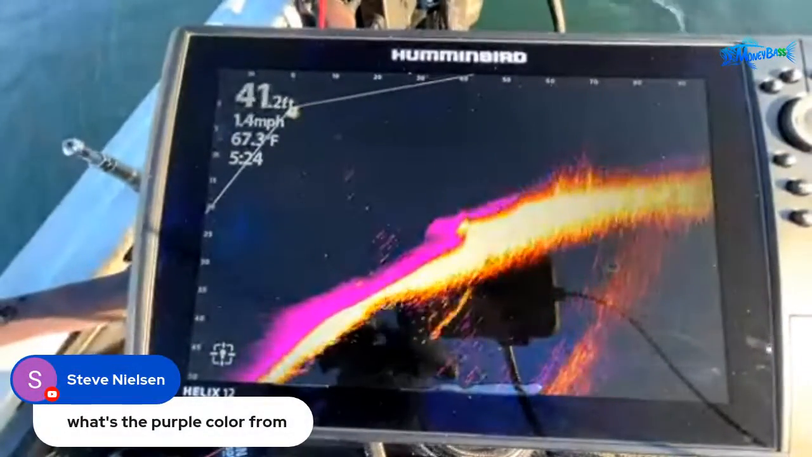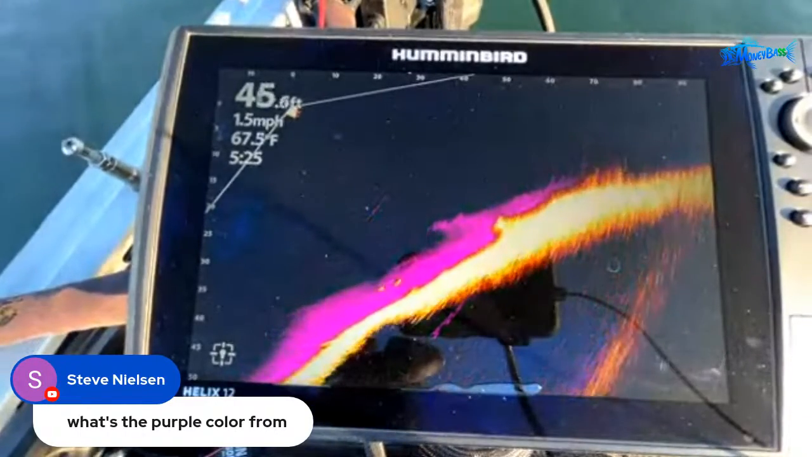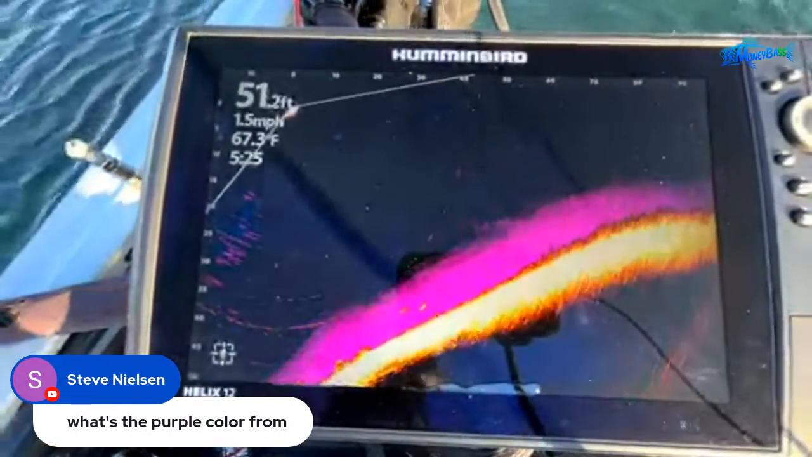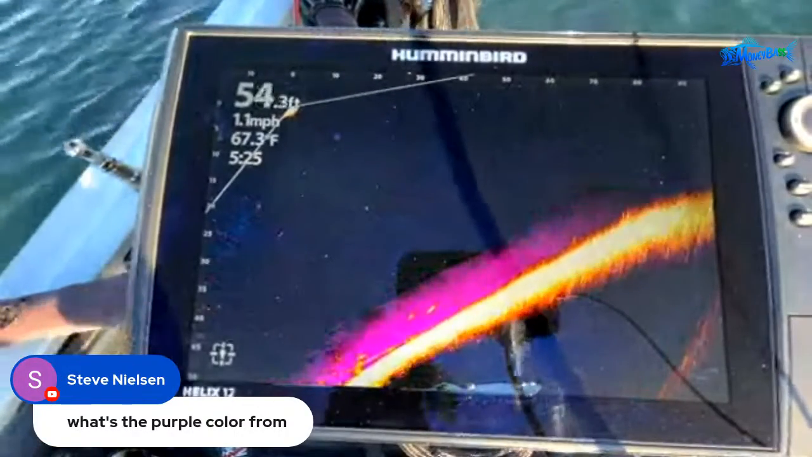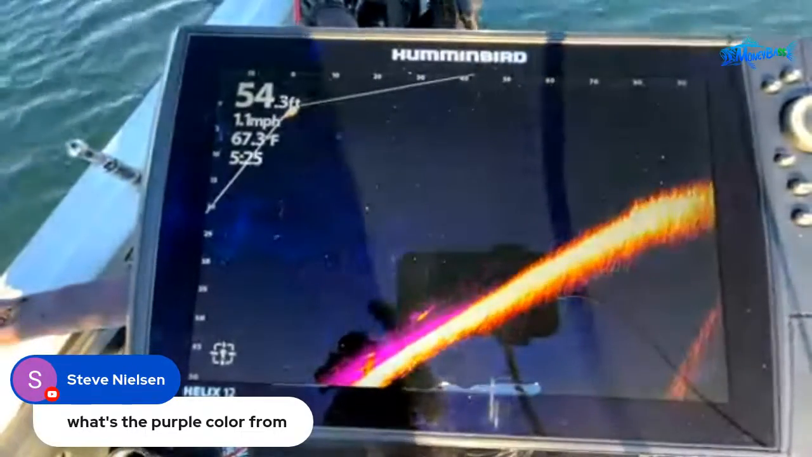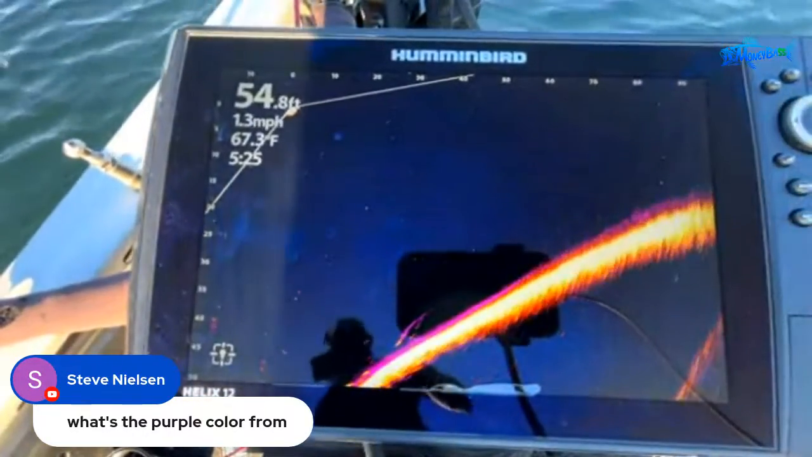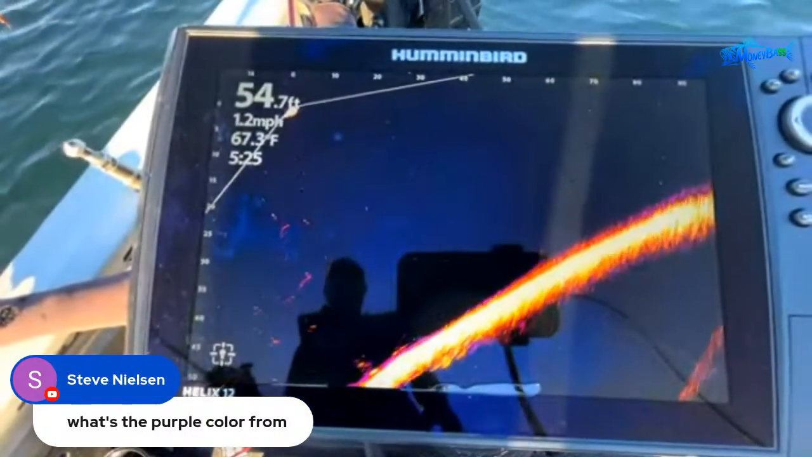Steve Nielsen says, what's the purple color? All right, everybody, that purple color is persistence mode. That purple haze, that's what I like to call it. Anytime something moves on the screen, that purple will show up in the opposite direction of whatever it is that's moving. So say if there's a fish swimming across the screen from left to right, the purple haze will be to the left of that fish, behind it, and that lets you know what direction those fish are moving in.